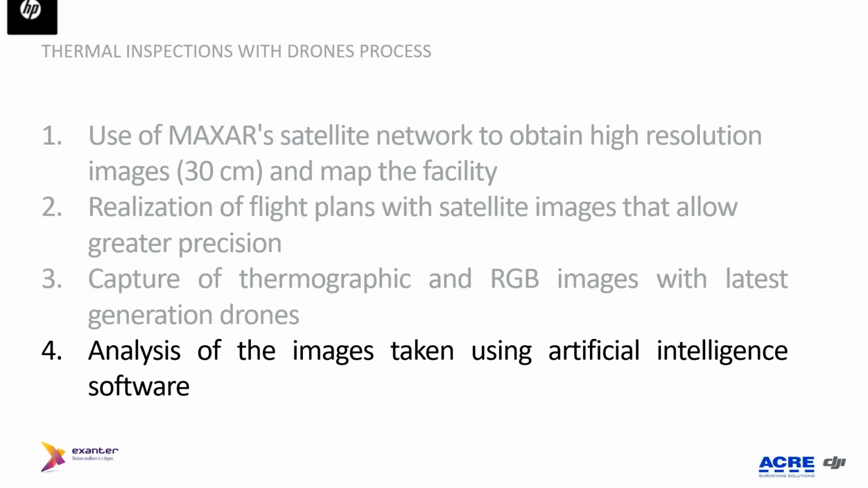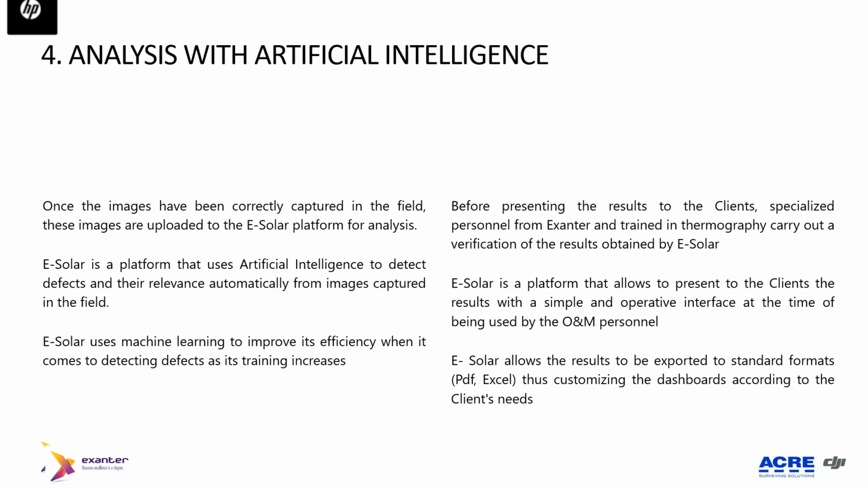What we have done is we have developed, jointly with GOI, a partner company, this platform called eSolar. It is a platform that uses artificial intelligence to detect defects and to classify the relevance of the images taken. This platform gives a big advantage to the client.